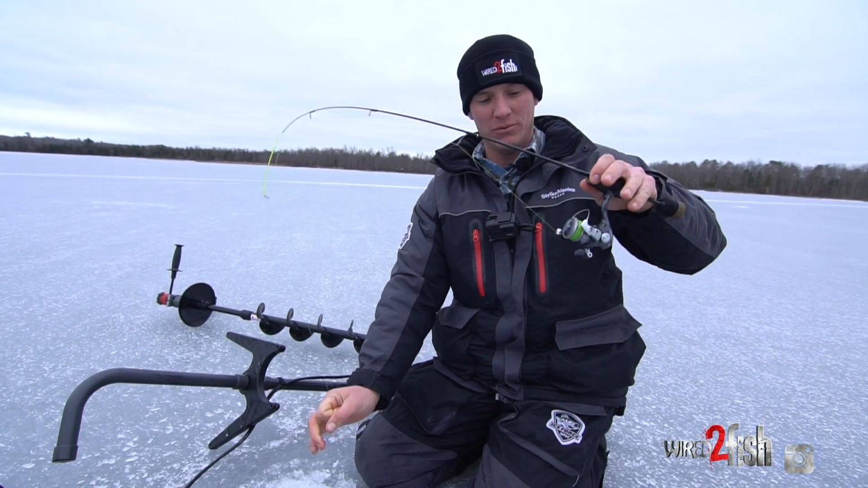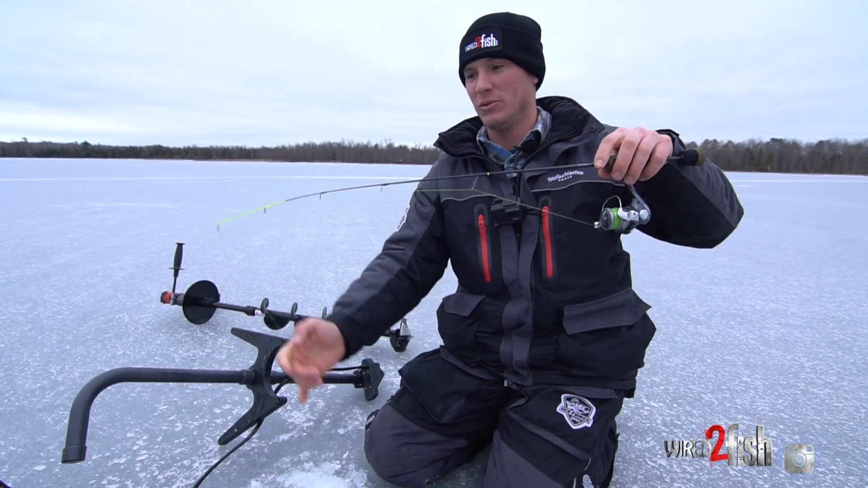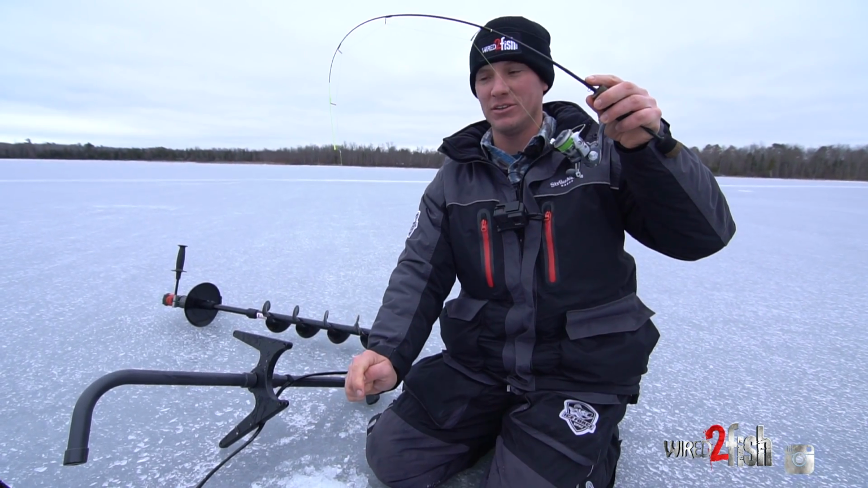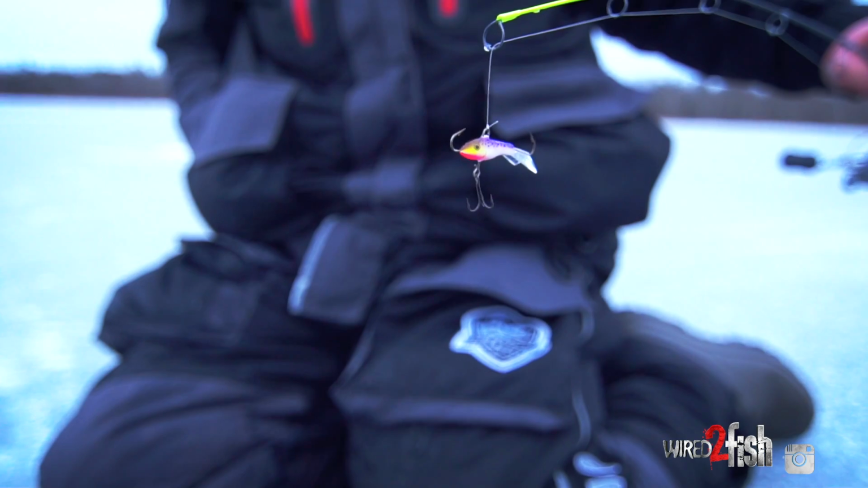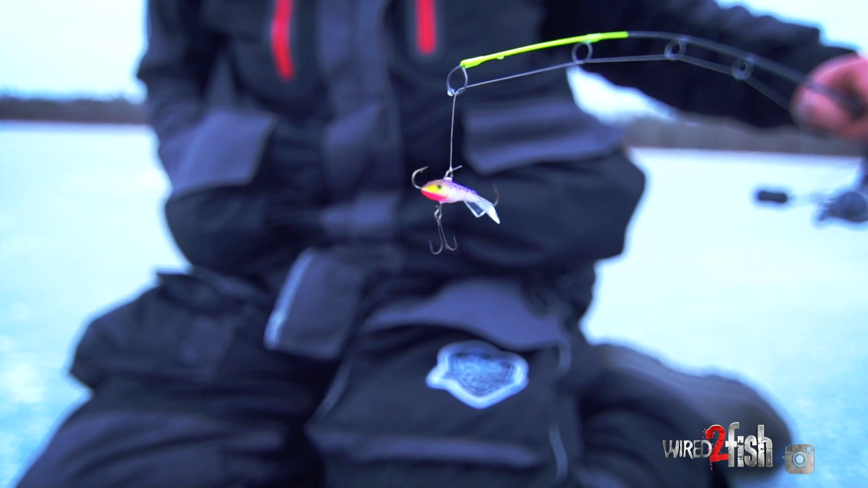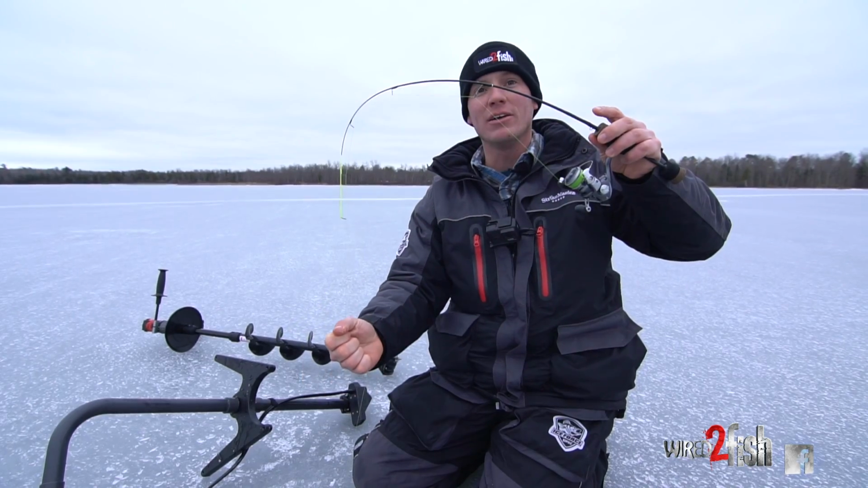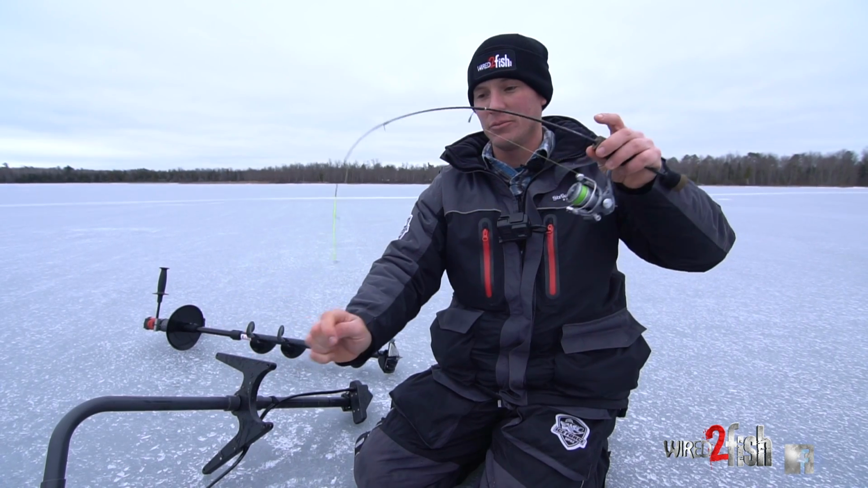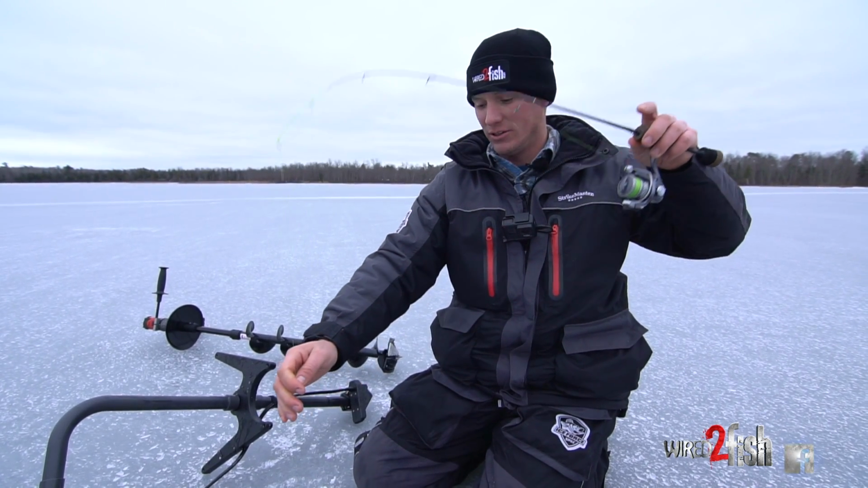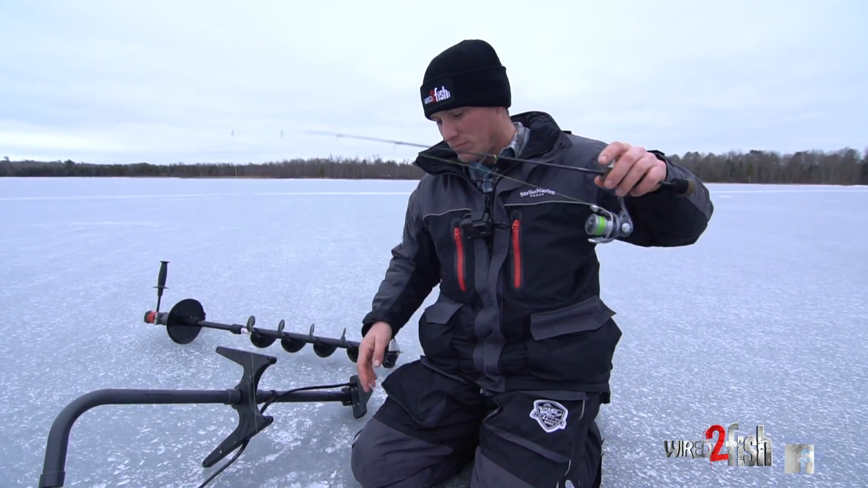But paired with the braid and a softer rod, the braid allows me to get a good driving hook set. The shank of fluorocarbon also, these aren't inherently ice fishing, you're not using big hooks, so you're never wanting to tear those hooks, but you do want to get a good hook set. That's where the braid comes into play. The limber rod helps me not tear hooks along with the shank of fluorocarbon.